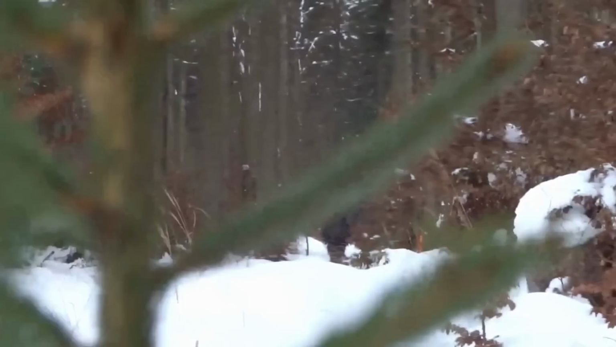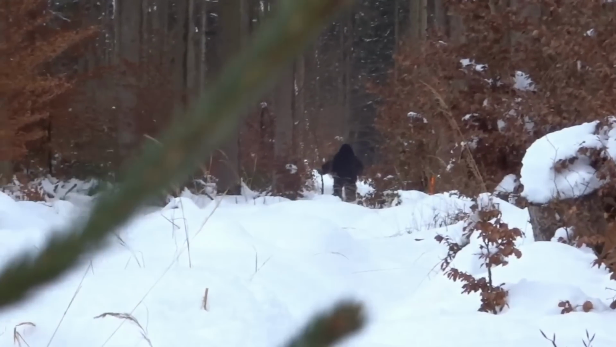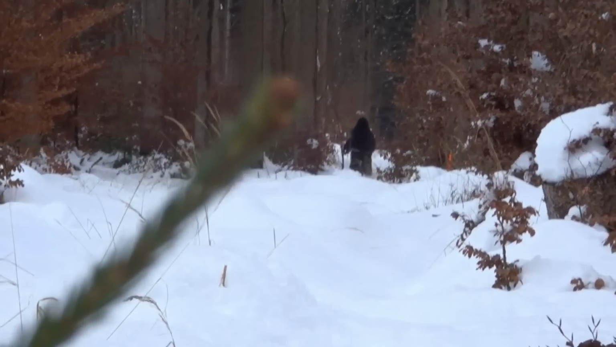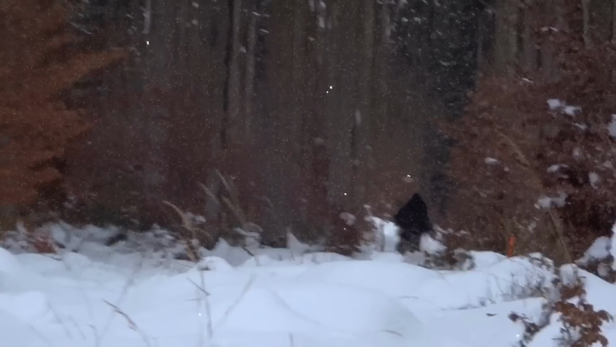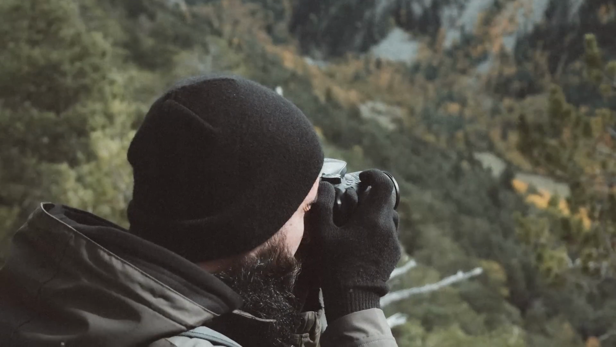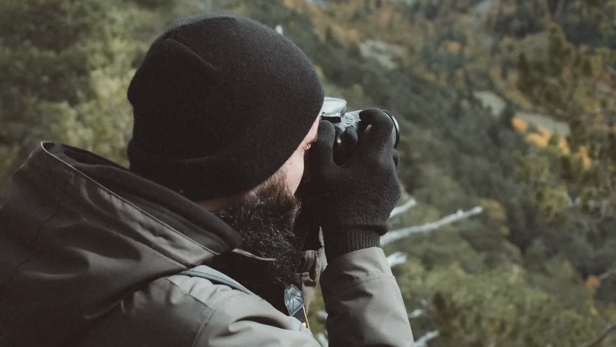Bigfoot sightings are a rare occurrence because these elusive creatures tend to avoid cameras and being seen by humans. However, one thing is for sure, they love lurking. In this video, a hiker was exploring the woods, recording the beauty of nature and the surrounding forest.